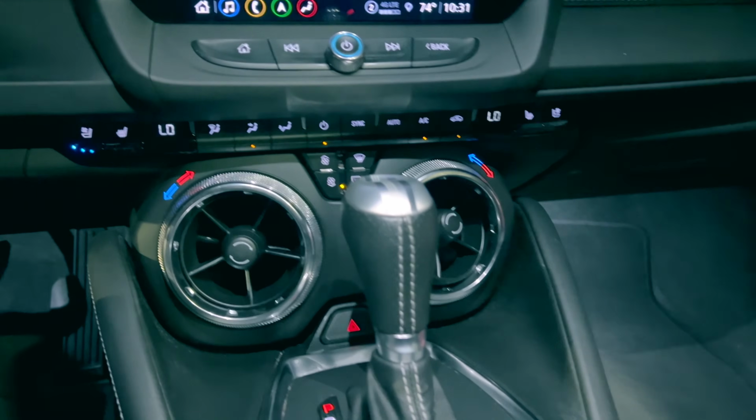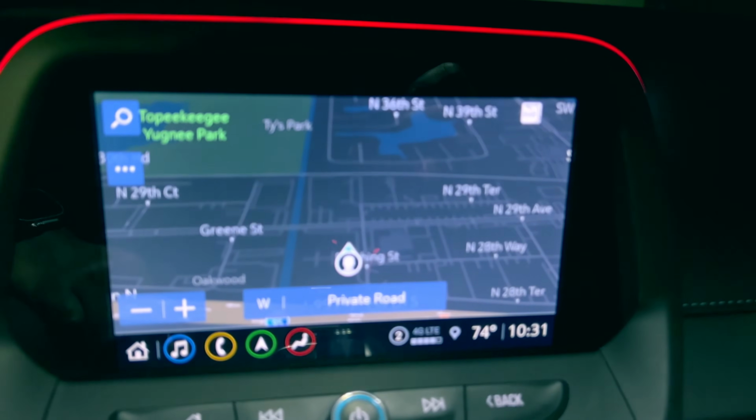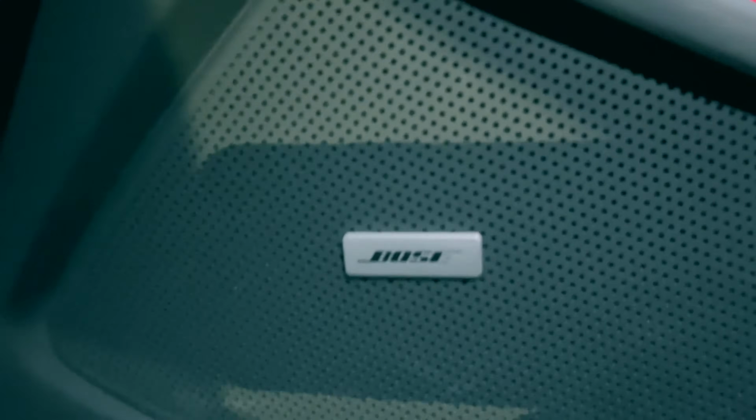You have a sunroof over here. I hate that I'm doing this review at nighttime, but it is what it is. You have all your controls over here. You have navigation in this model, and a nice Bose stereo. Let's take a look under the hood.